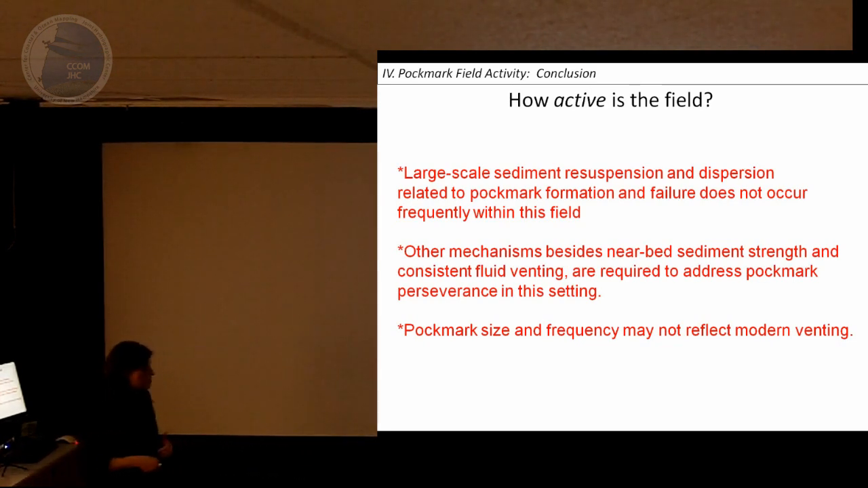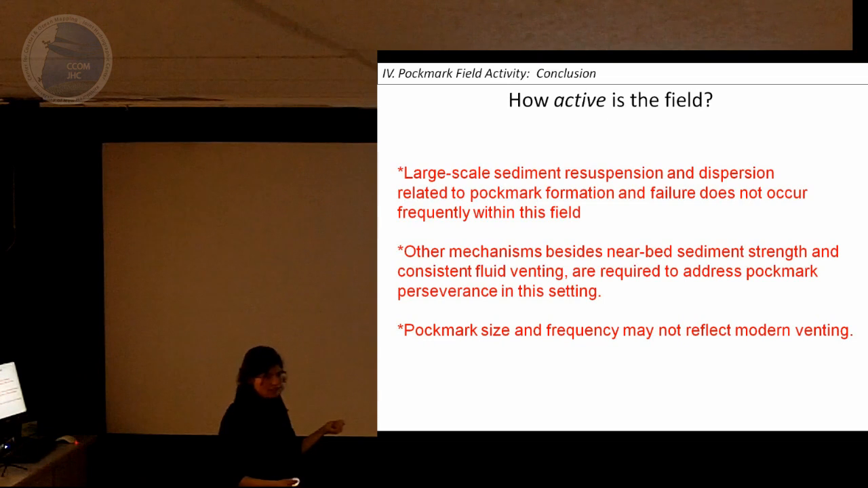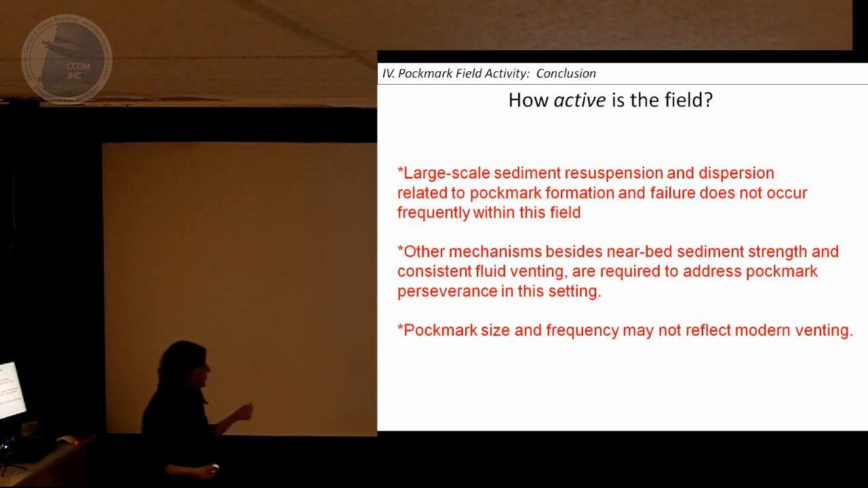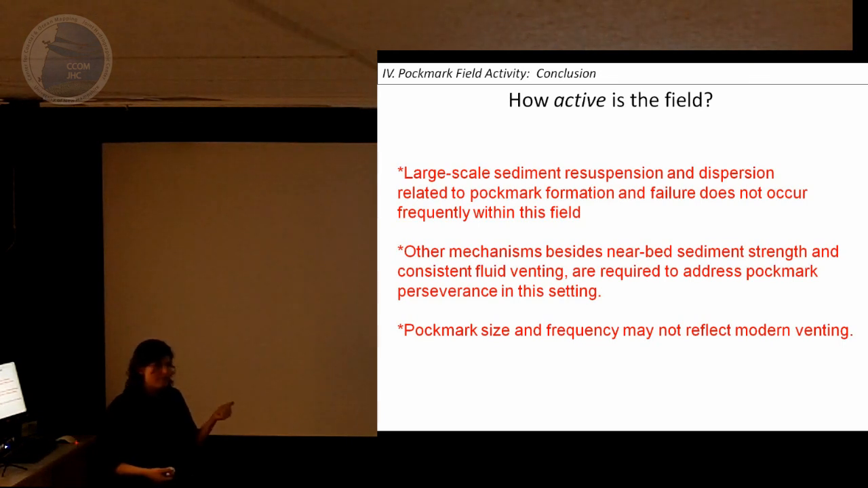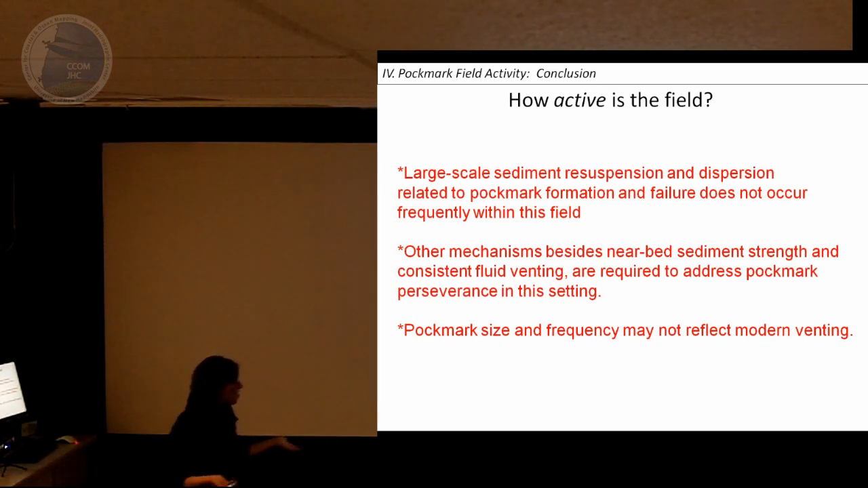The abundance of the pockmarks and their size in this field, yet we did not observe any venting in our surveys, suggests that pockmark size and frequency do not reflect modern venting activity. Thus, if you have a very pockmarked field, you shouldn't necessarily think of it as a very active field.